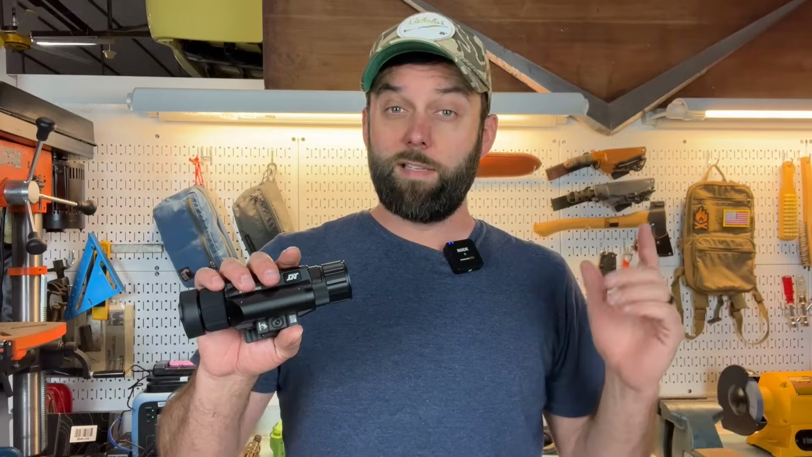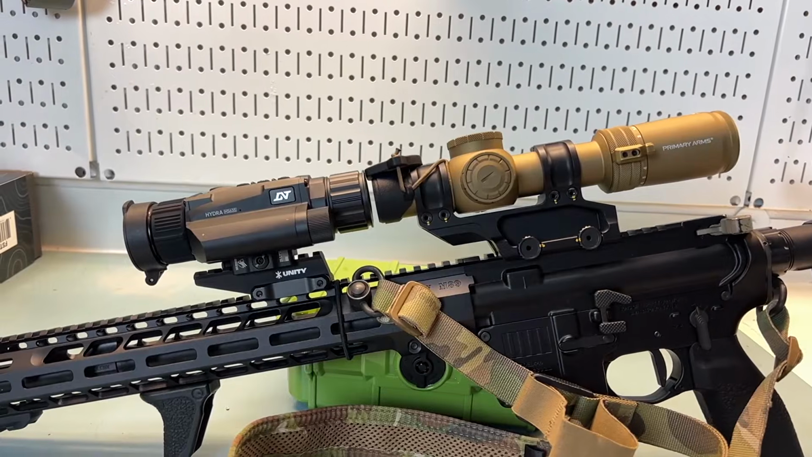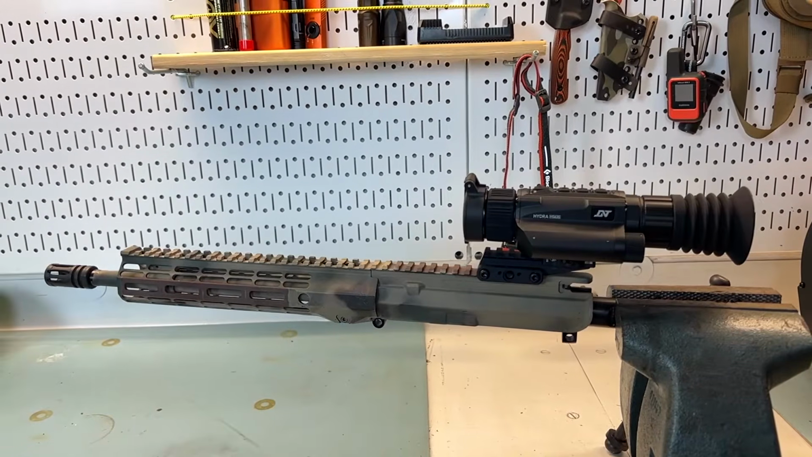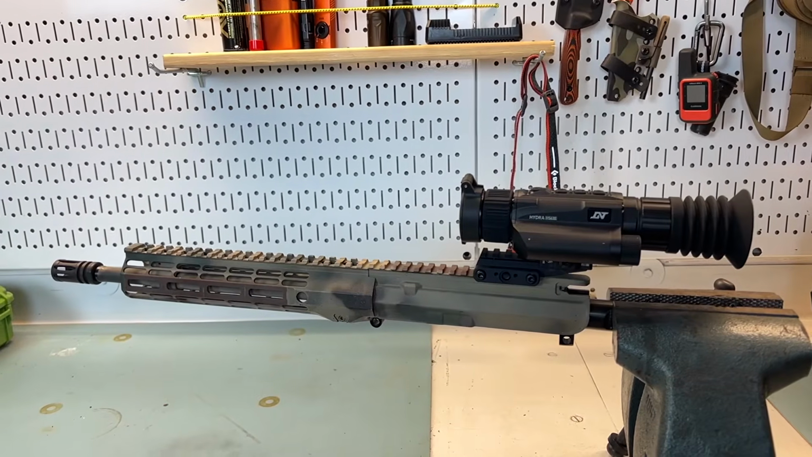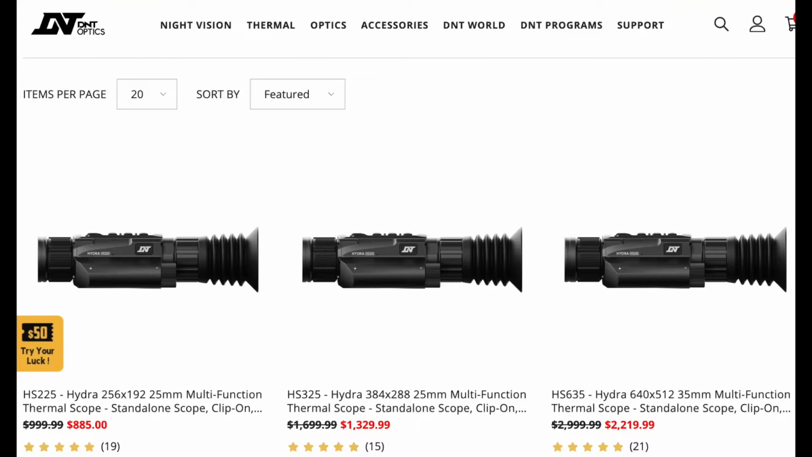So as I said, this is a very versatile unit. It is 3-in-1, meaning that it can be a clip-on in front of an LPVO, it can be a handheld scanning monocular, and it is a standalone scope because it has built-in reticles. That is a lot of versatility, guys, in one unit. The model I got is the HS635, which is the 640 by 512 resolution with 35mm lens.